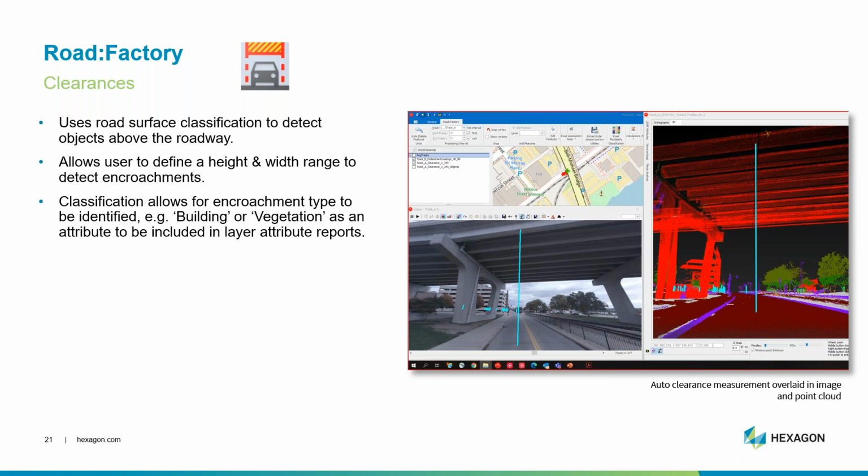Our new clearance tool can be used to determine encroachments above the road surface. Users have full control over the horizontal and vertical offset of the detection along the trajectory. Additional classification attributes such as building or vegetation can be included in the detections so that when you generate a report, you can see what type of an encroachment it is.